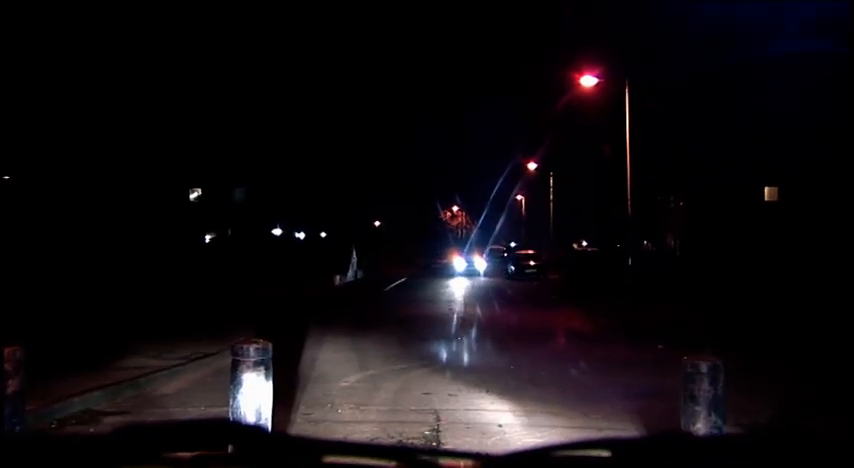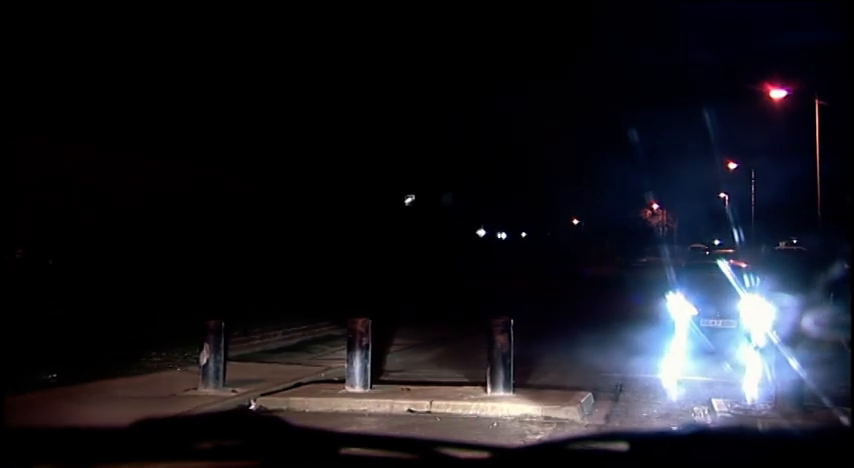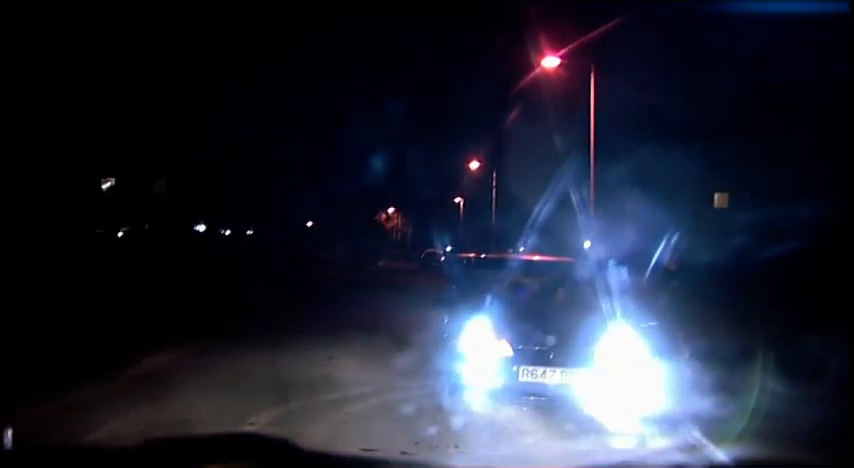In between PC Yates and the burgled house lies a dead end. Bollards and a pavement. I'm thinking, what do I do? Because I don't know the area, and I'm sure there's some shortcuts to get round there, but I thought, oh, bugger it. I'll have a go. Stop my van and straight over the pavement and across.